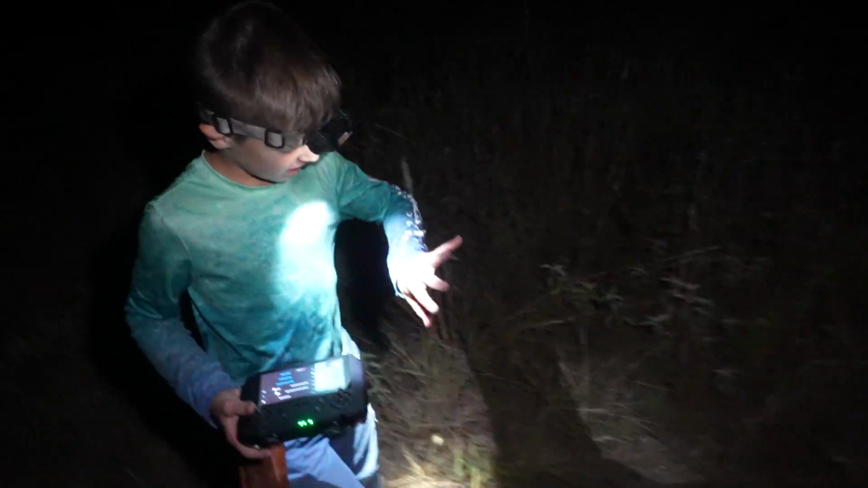Anything that you can see? Okay. Let's pick up that. On the ground earlier when we had to move. And got something really pokey. Oh, jeez.